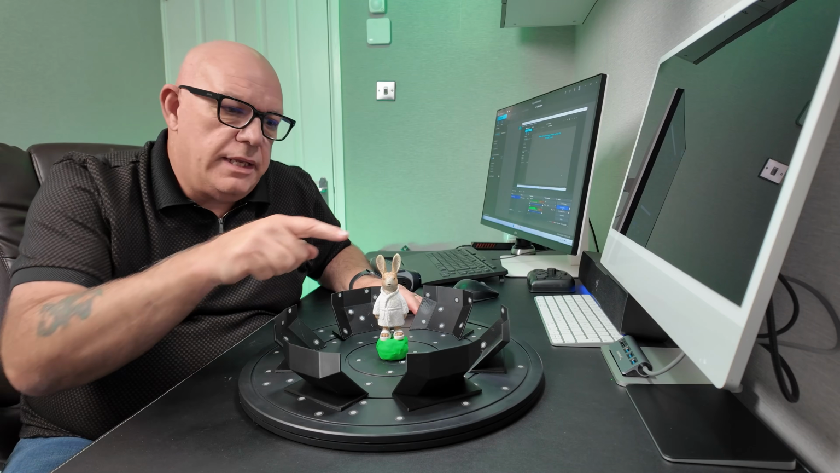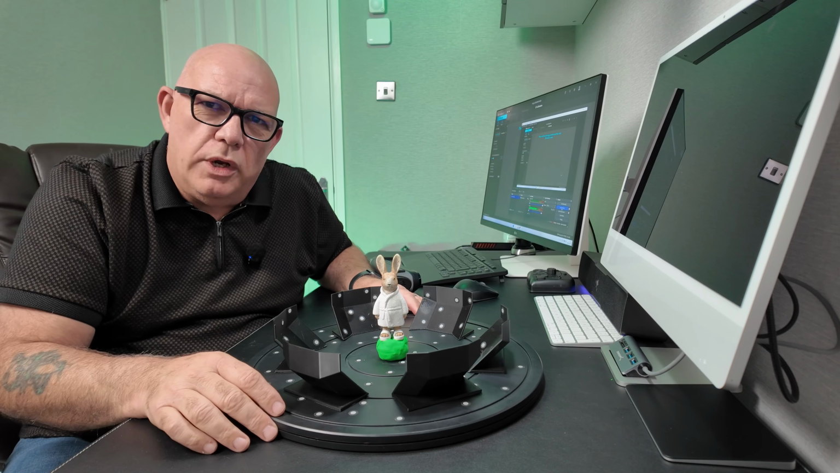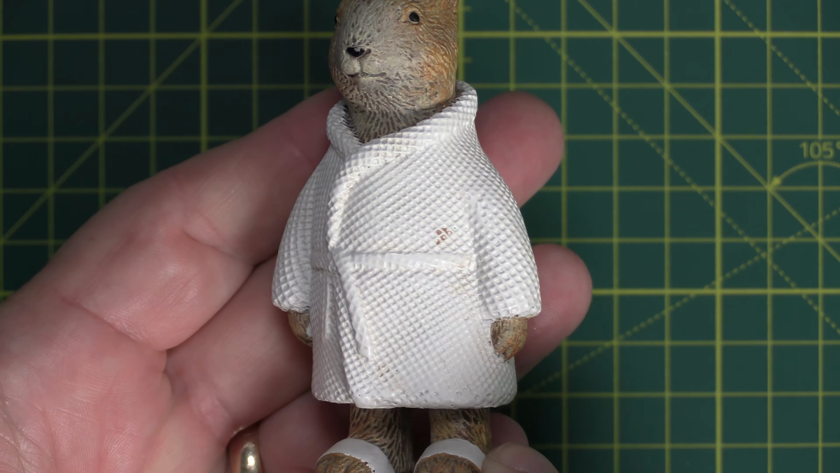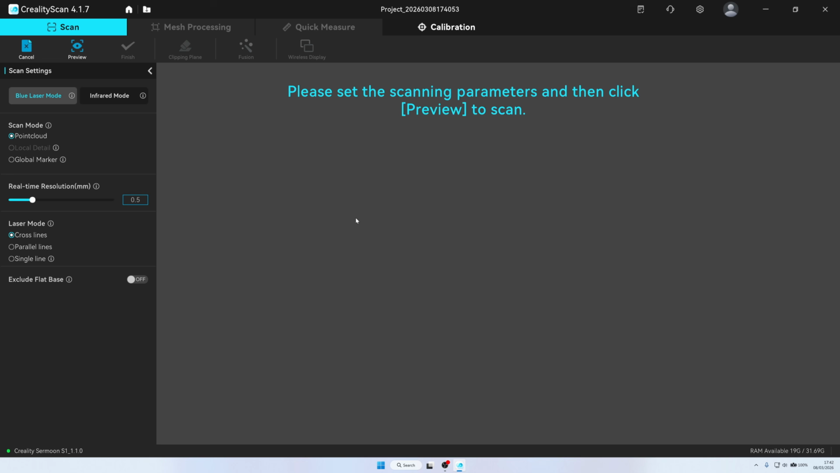Okay, so we set up a scanning and as you can see, rabbit's made an appearance again. It's a bit of a boring object, I'll grant you that, but detailing his coat is really good for these sort of demonstrations. So let's stick with rabbit, give him another outing. So at the time of this recording then, Creality Scan is at 4.1.7. What have we got in the settings?